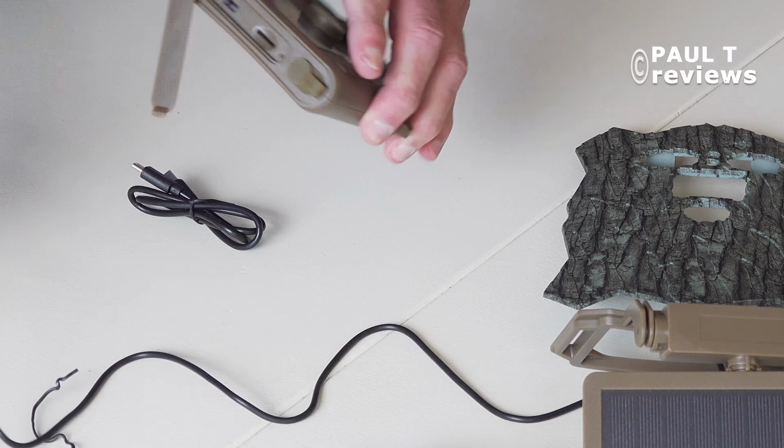To be rather careful taking this off, and in actual fact, I think it would be a good idea to use tweezers. I'm going to select a micro SD card. So this one is ideal. It's a SanDisk Extreme Plus. It's 64 gigabyte and it's a class 10.